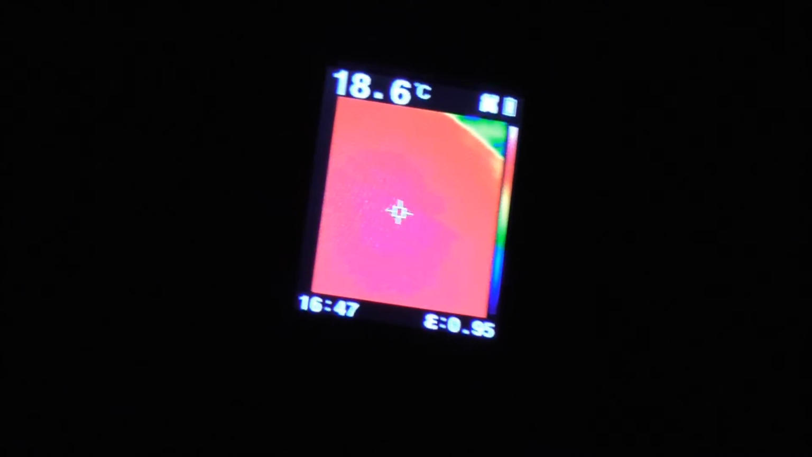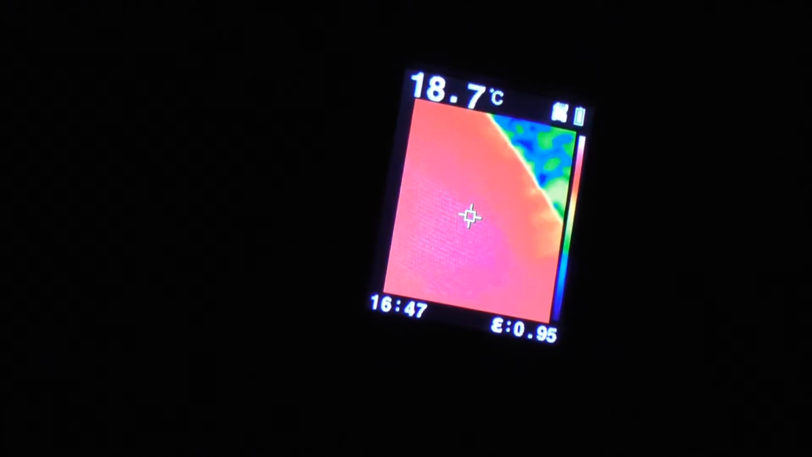So I'm going to point it at a window. The bathroom window is here. And everything looks kind of uniform in temperature. Nothing too exciting out here actually with this thing. I'll bring it inside and we'll see what's going on.